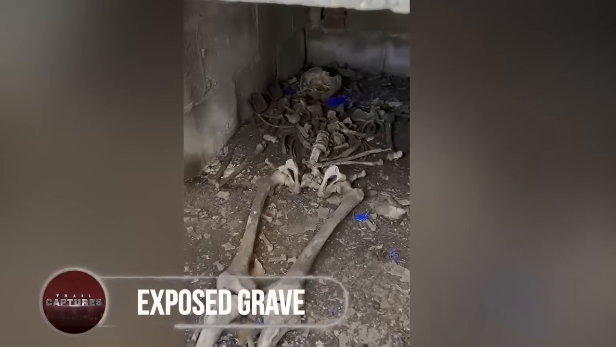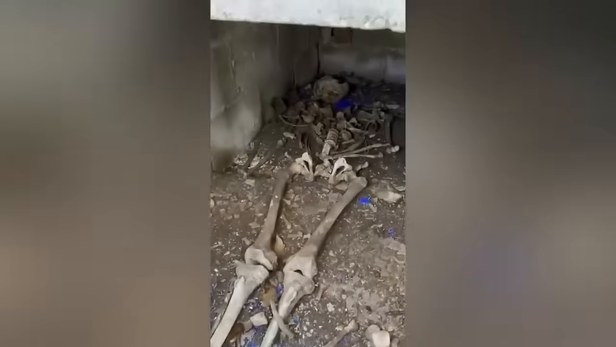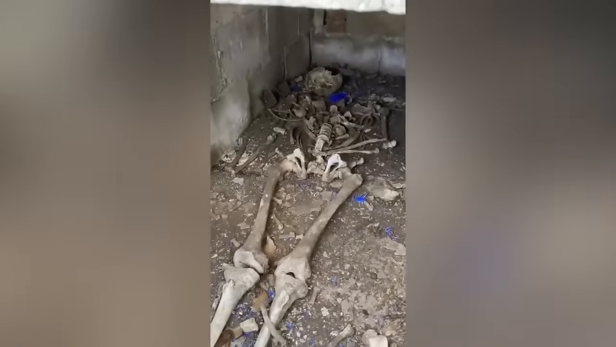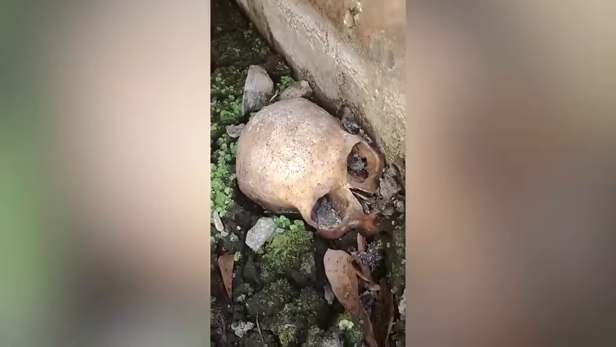Exposed grave. Not a mummy, but a man's camera caught a bizarre scene from a cemetery. He spotted a half-open grave in the middle of the cemetery, and taking a closer look, the man's camera recorded the skeleton of a human, probably 1.8 meters tall, lying inside. Not knowing how the grave opened, the guy went a little inside, and he was shocked to see some more skulls placed on the grave's corner.